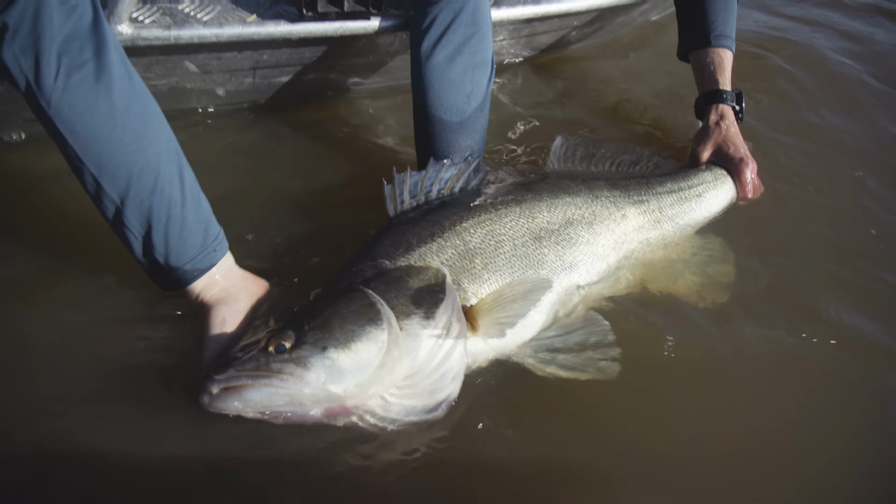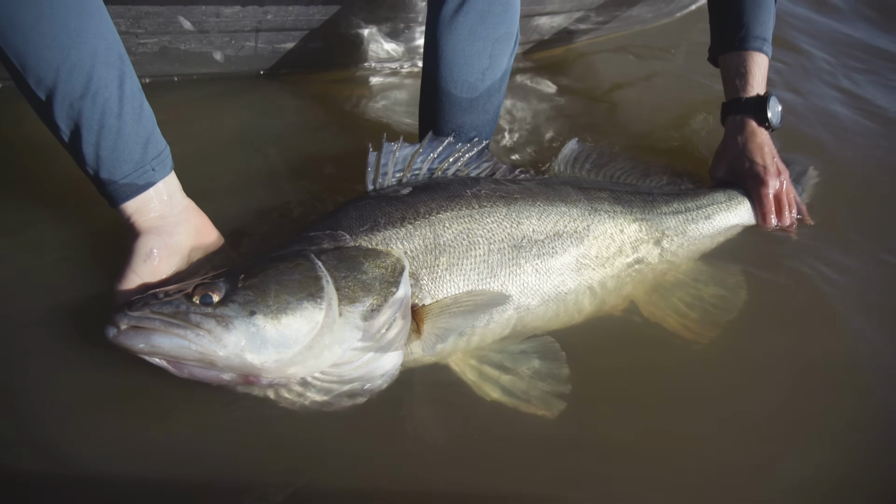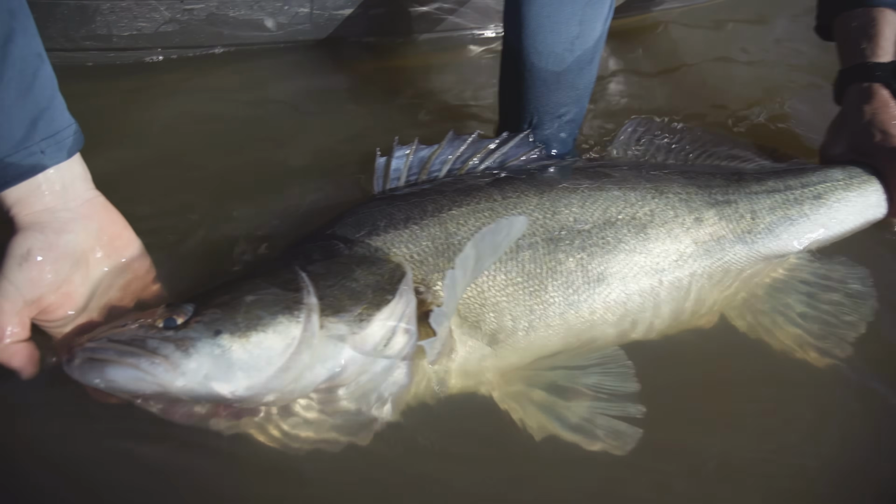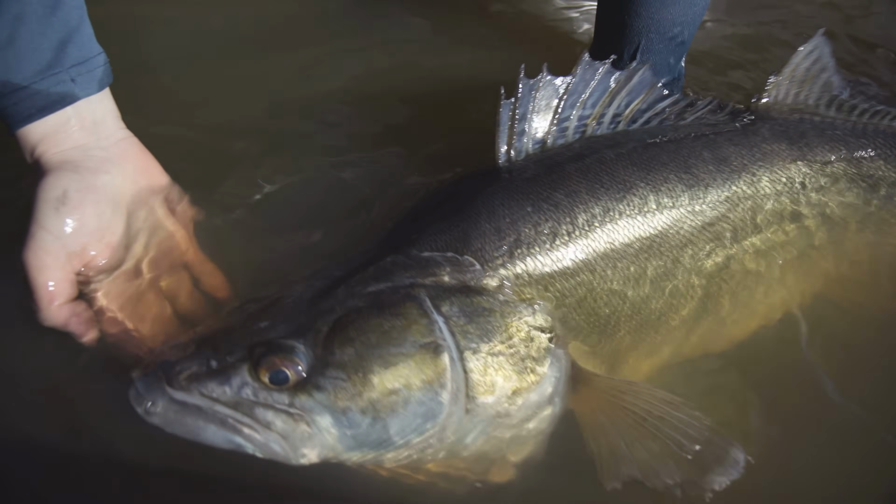Well, it wasn't the first 90 centimeters in this boat, but how many in general and how many this year? Maybe over 90 centimeters, maybe 3 over 90 centimeter fish. This year? Yeah, Zander. Yeah. The biggest thing and the most satisfying thing about Zander fishing is the take.